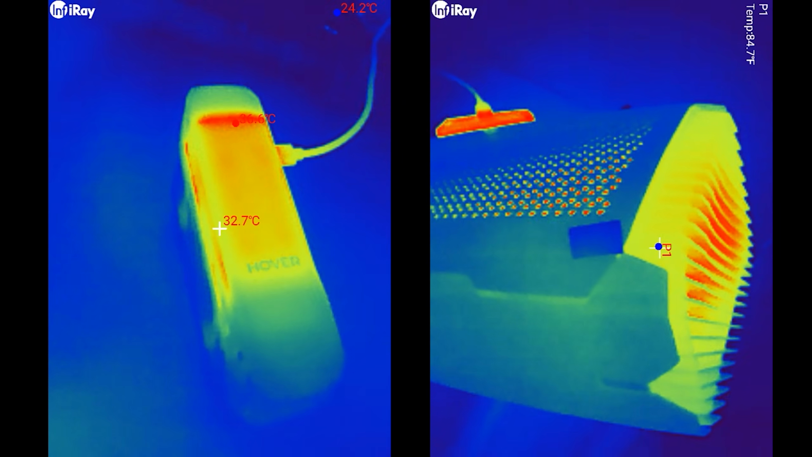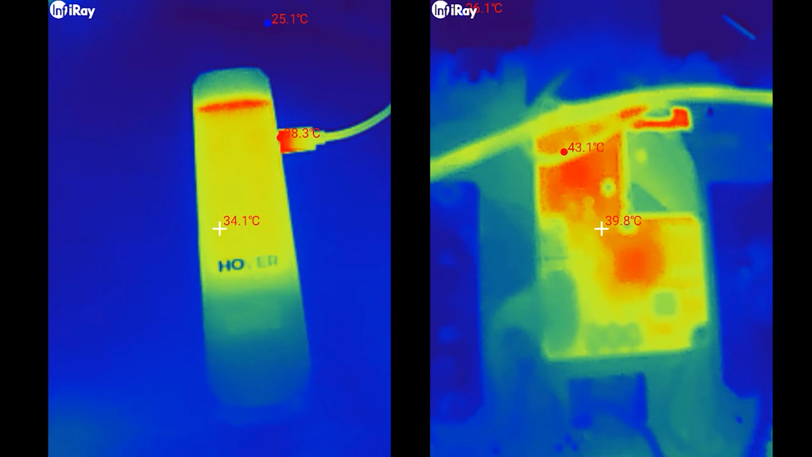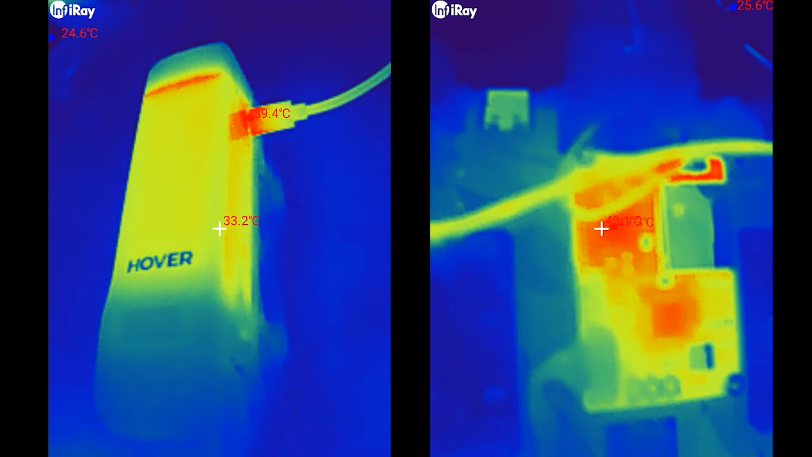Also things like charging batteries. If you charge batteries and you get a lot of excessive heat from something, that could also be an issue, and that's where this thermal camera is going to come in very useful.